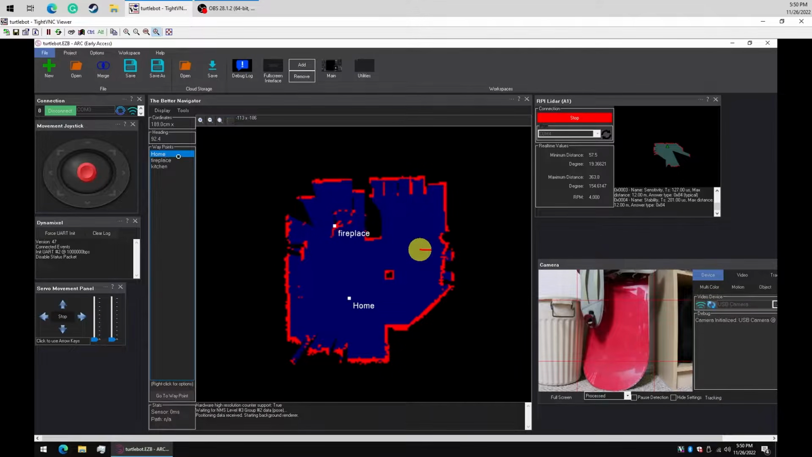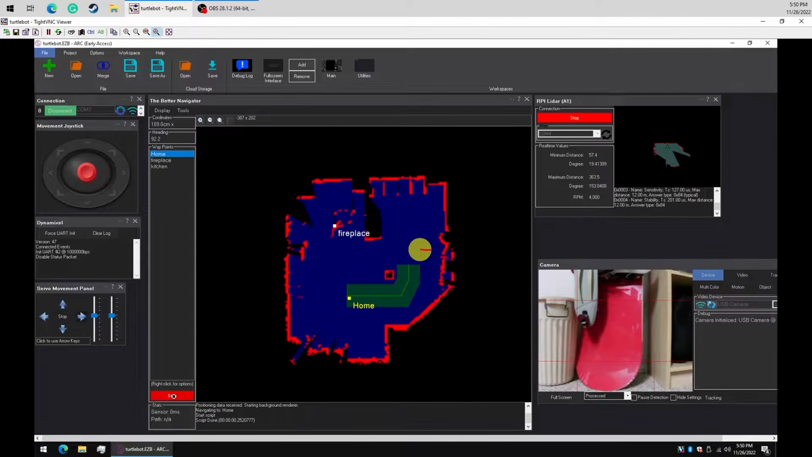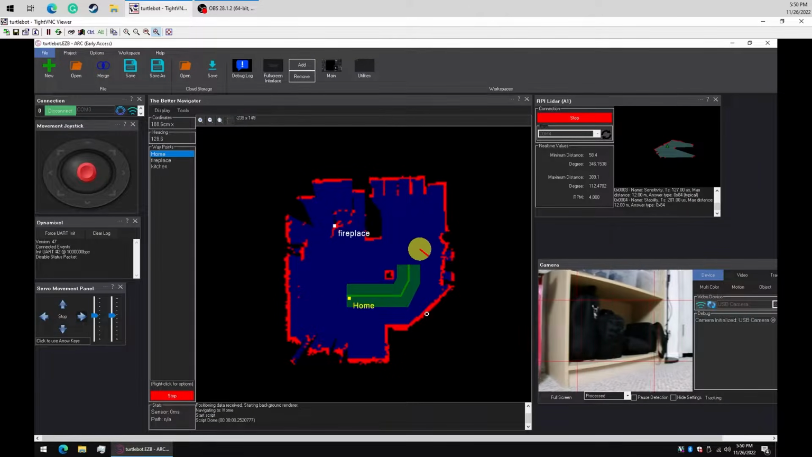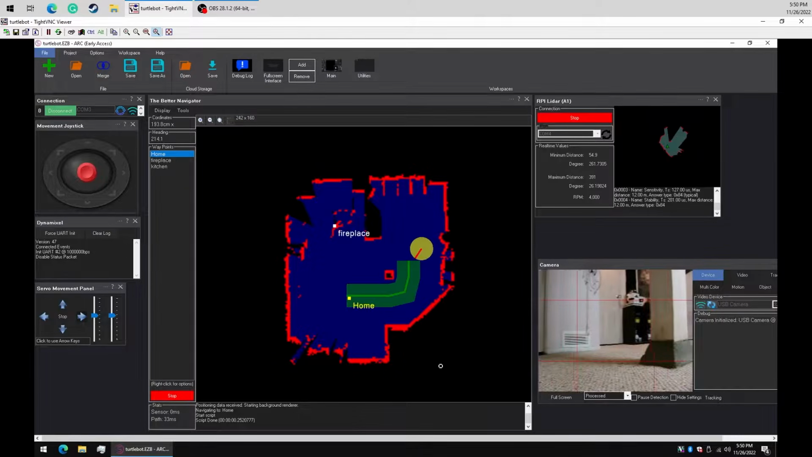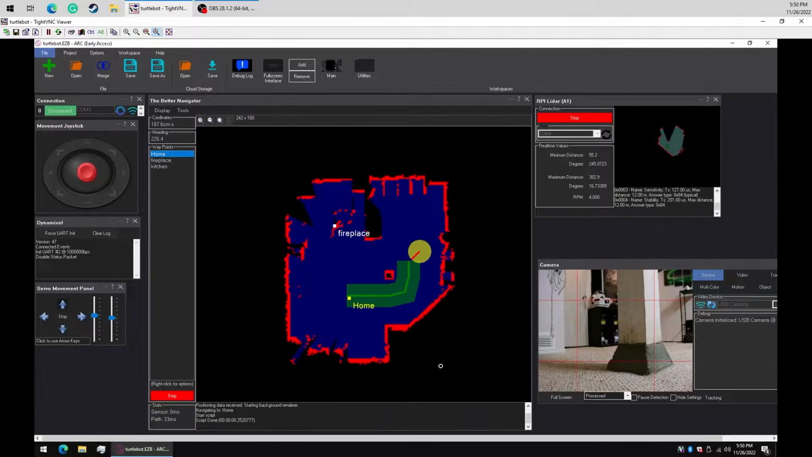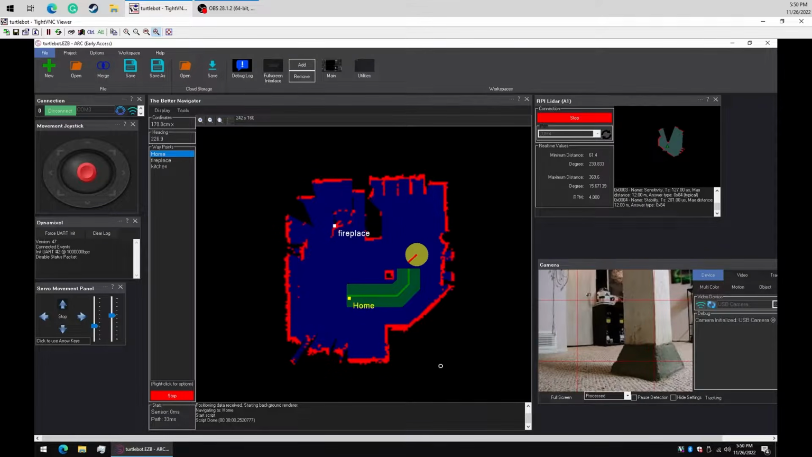So let's select home and then say go to the waypoint. So it's going to navigate, and it created a path. As soon as I selected it, it created an automatic path on how to get there. That's using a path planning algorithm. So if something were to get in the way, it would automatically create a new path.